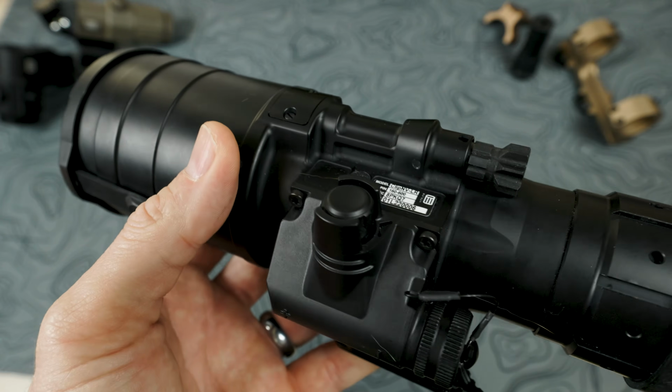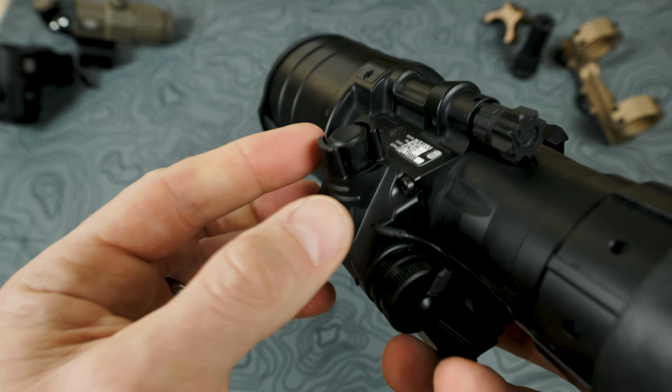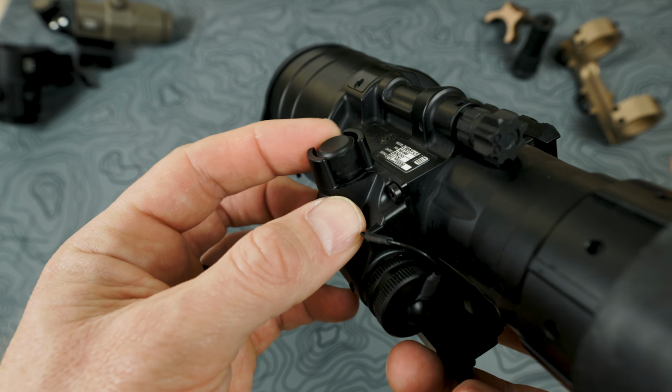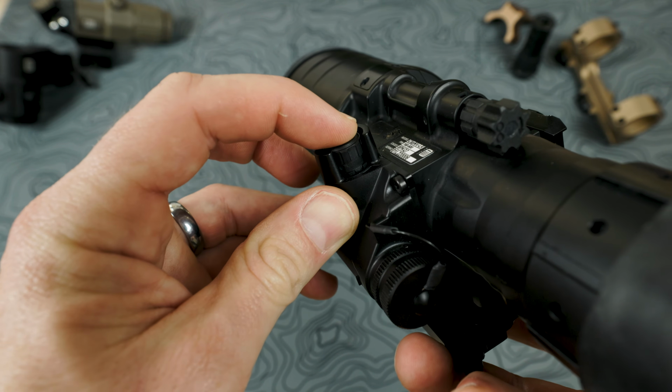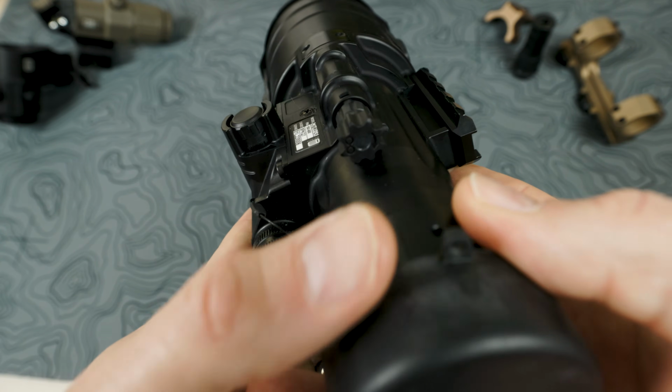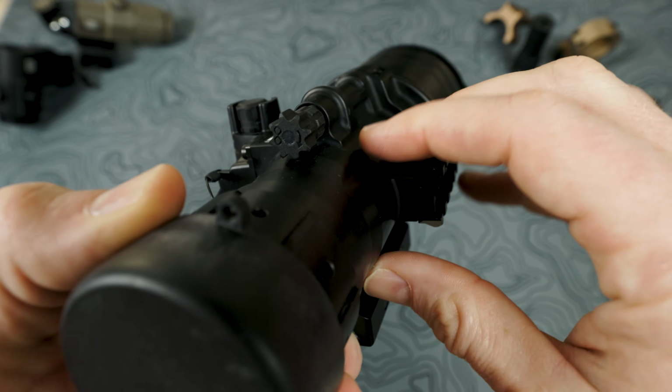Now, on the top here is the actual master control knob. What this does is two different things. Number one, it controls the brightness of the actual night vision device, and I'll show that when we actually test it out. And then you can turn it on by holding it down for 3 seconds or turn it off the same way. So that 3-second hold turns it on and off.